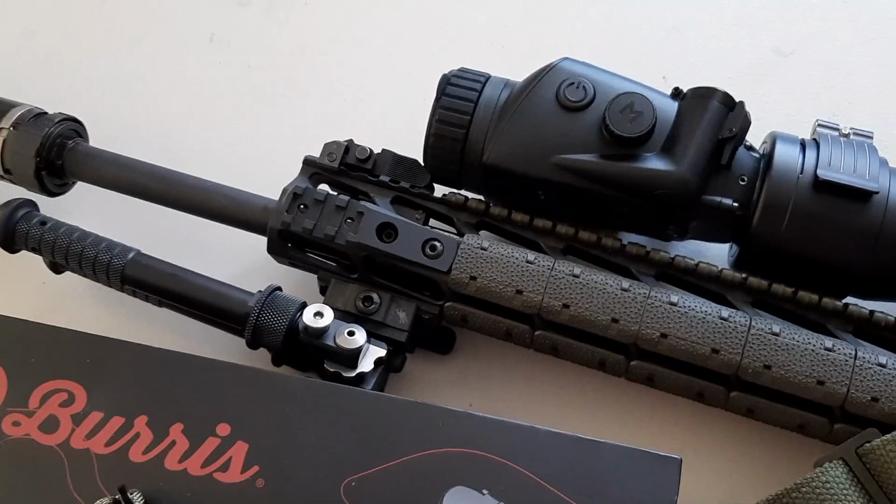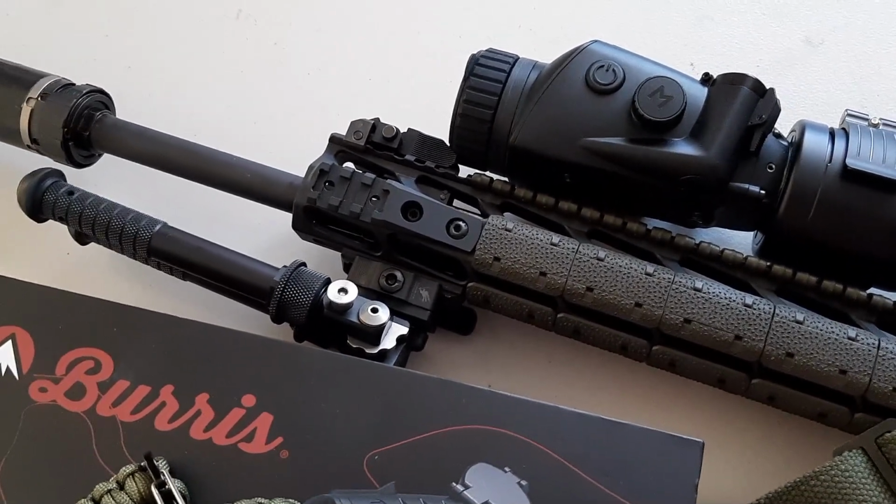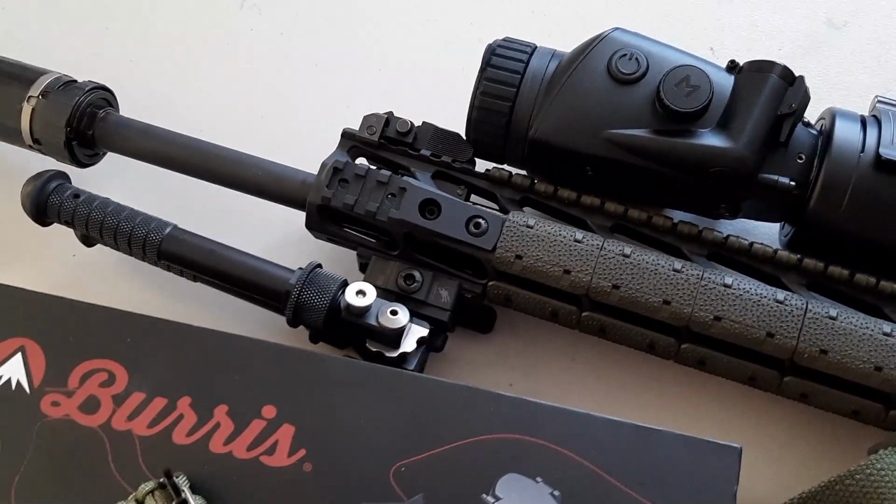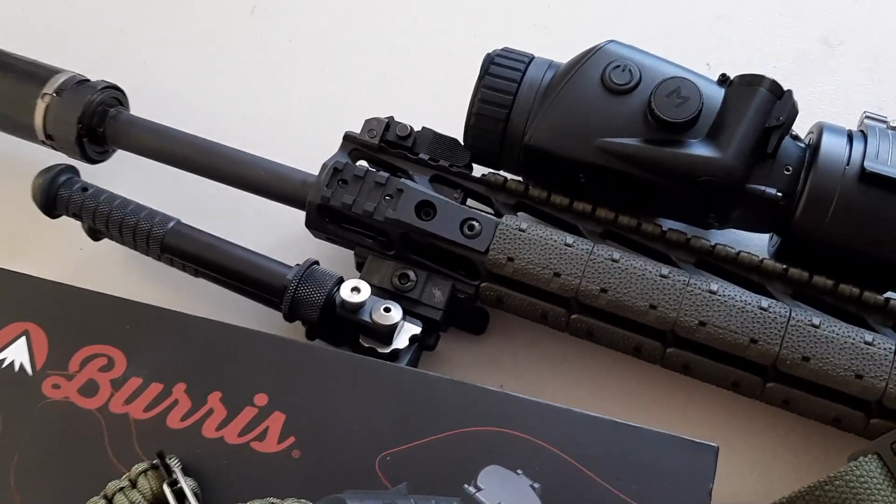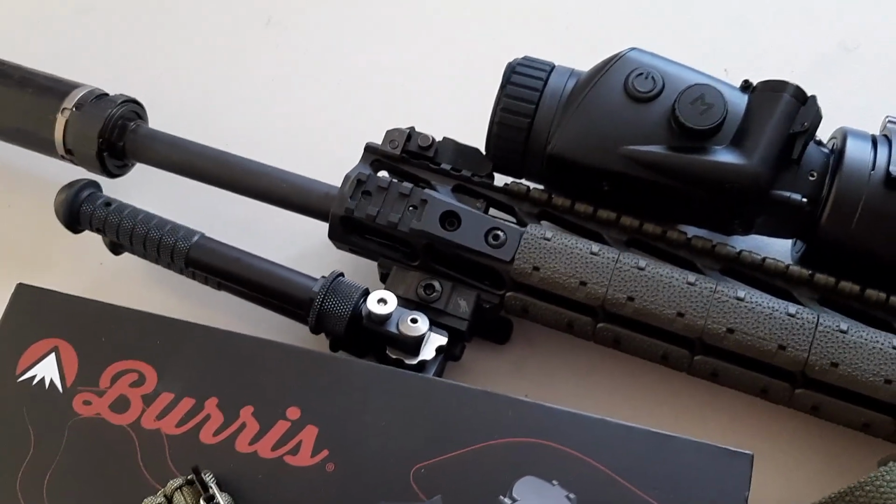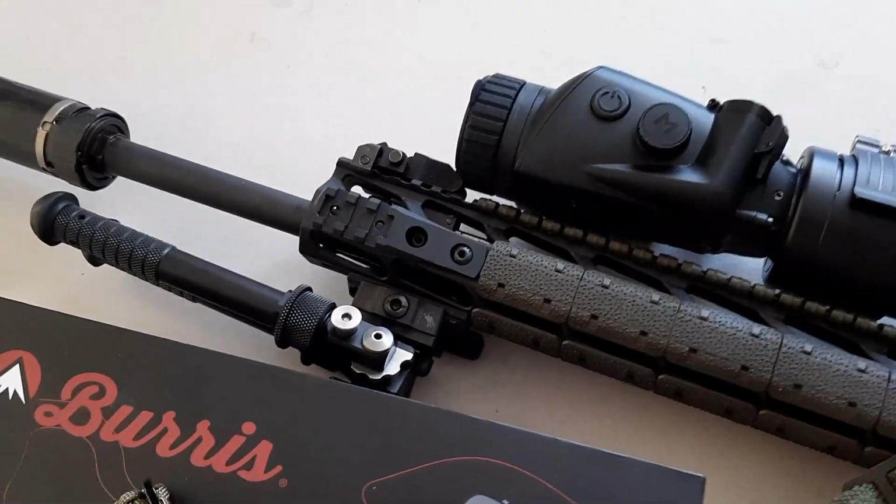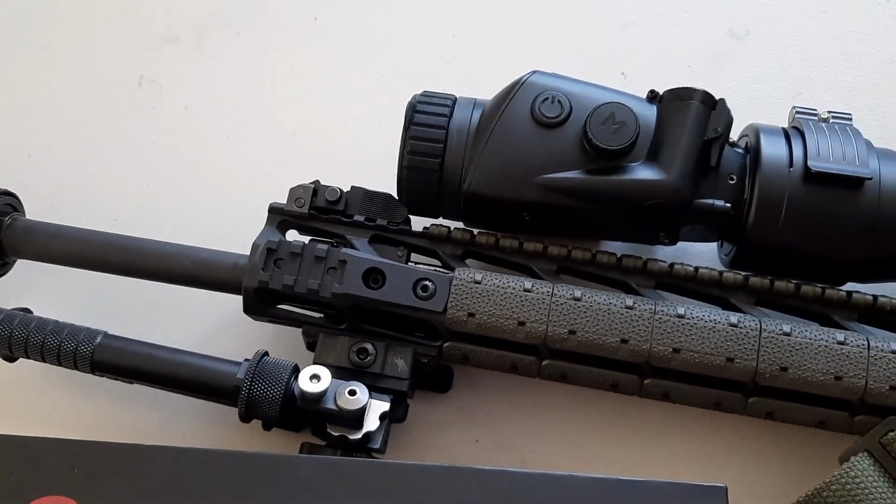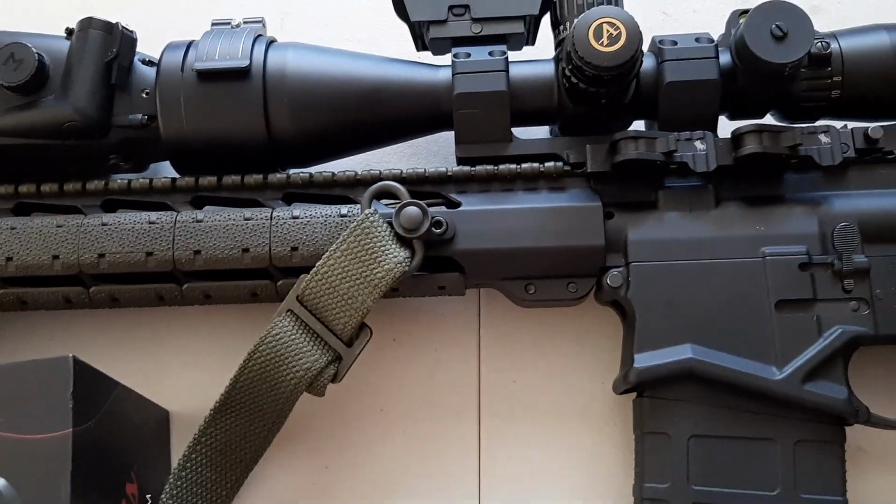Then they have like a nature mode, which is usually what I have it set to. Nature mode is good for if you're hunting or if you're at the range when you're zeroing. It helps you kind of see more of the environment. It kind of functions more like a night vision rather than just the thermal. You can see more of the details of like the trees, the rocks, the ground, so you can kind of see your environment better. So there's more contrast between different things. And then you have the enhanced mode, which I quite frankly don't know what that does, but it's kind of similar to the nature mode.